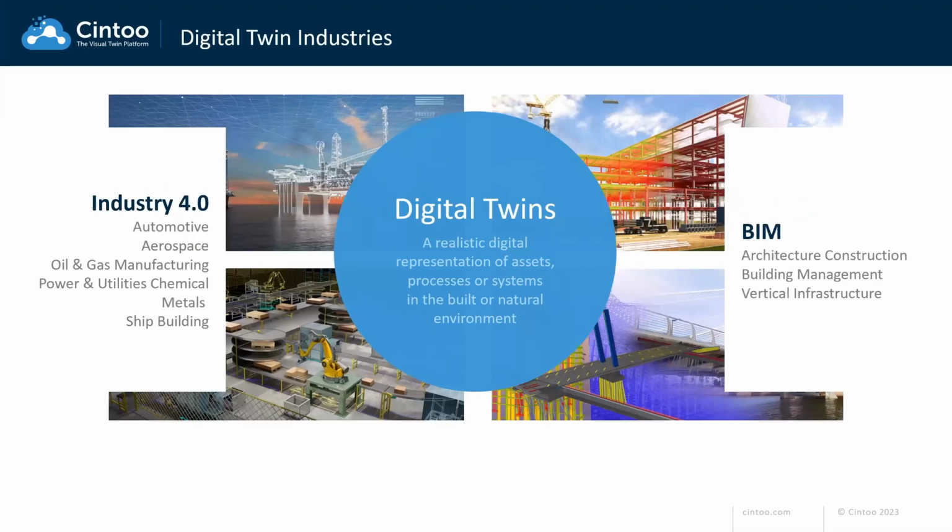Cintoo works mainly in 2 industries: what we call Industry 4.0, and the AEC industry that uses the BIM methodology. I think most of you are quite familiar with the concept of digital twins, and the use of laser scanning has been really critical in obtaining accurate data to develop them.